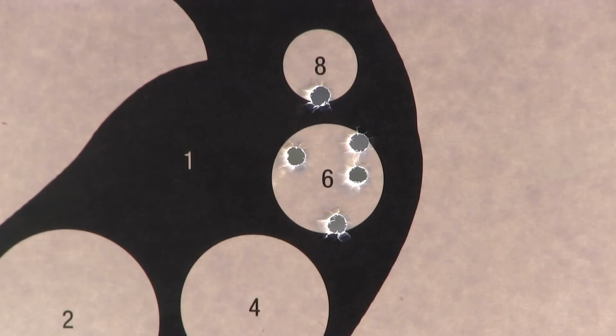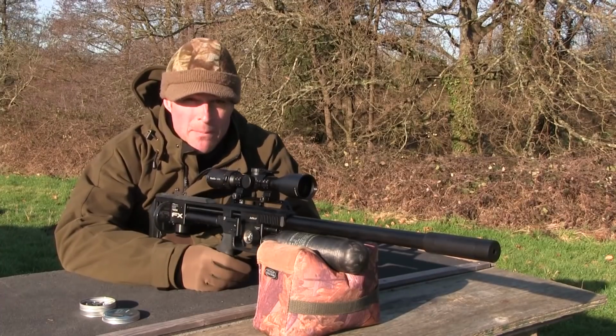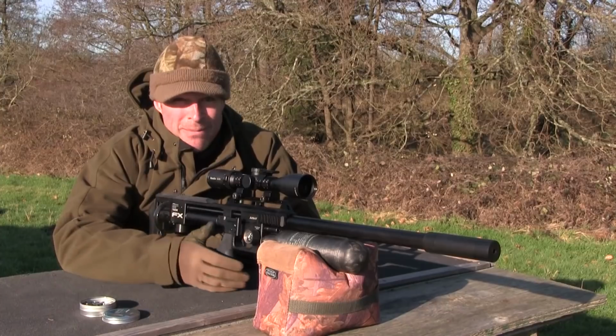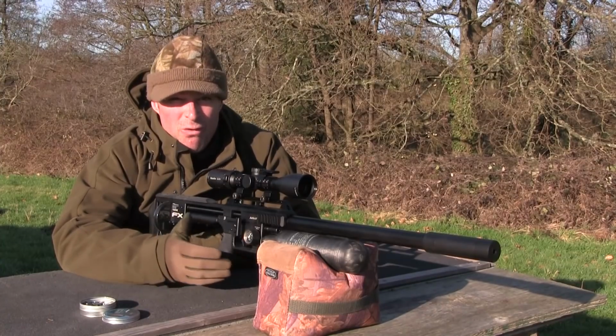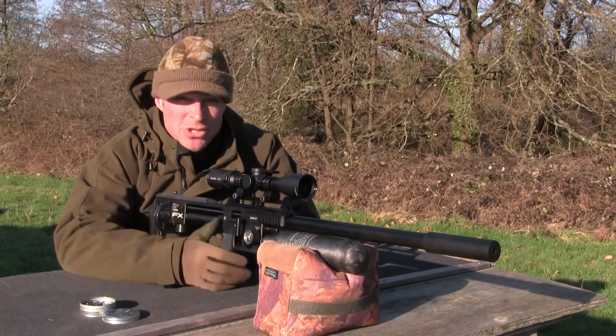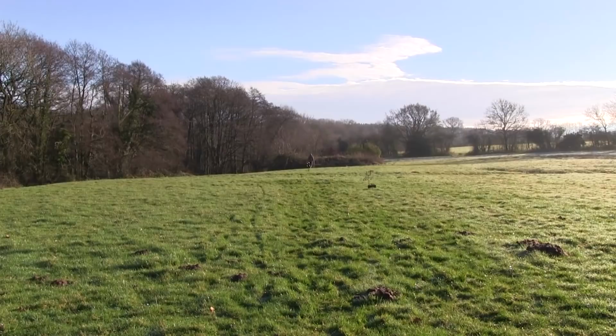And what about the velocity, mate? 812 feet per second. Now, I'm not able to do the maths accurately, but I think that's still got to be around the 40 foot-pound mark with that 27 grain slug, so this is still churning out the power. Okay, mate, can you push it out to 100 metres?